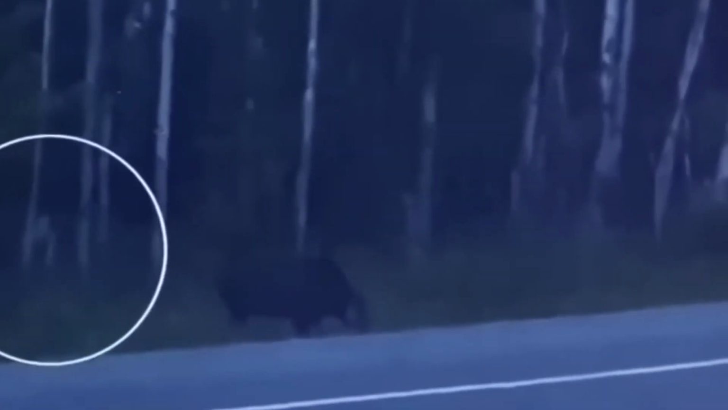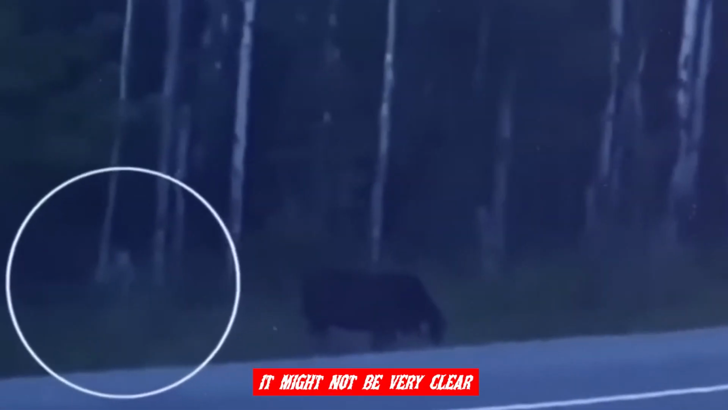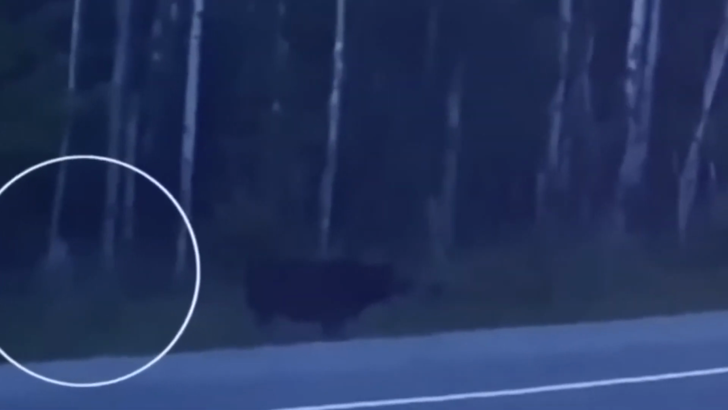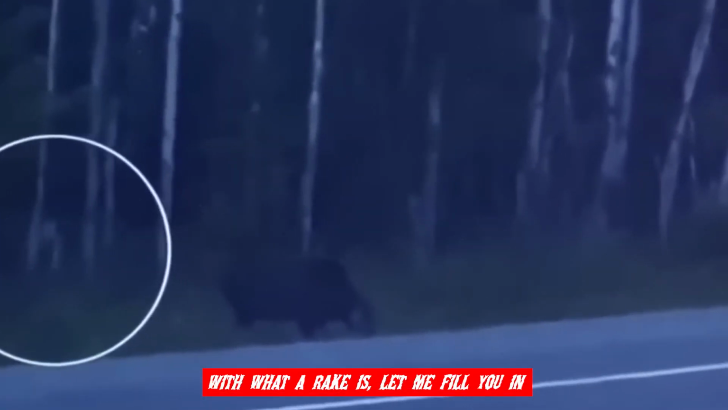The man filming the video catches sight of something that's not quite right, off to his left. At first glance, it might not be very clear, but let's break it down. The creature you are seeing on the left is what's known as a rake. Now, for those who aren't familiar with what a rake is, let me fill you in.